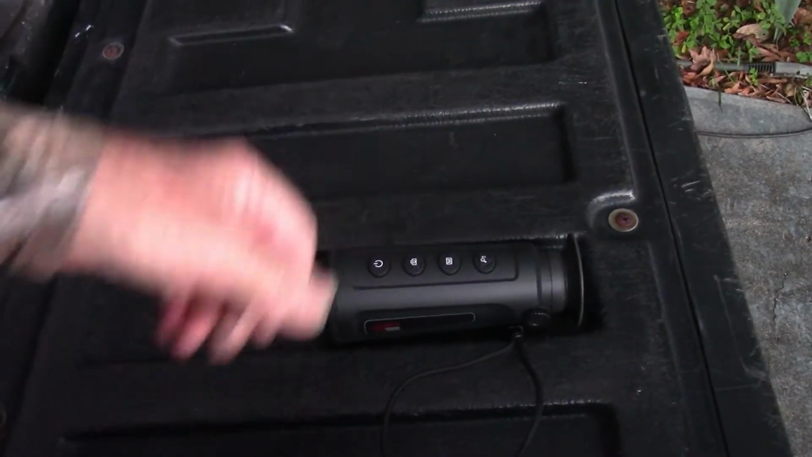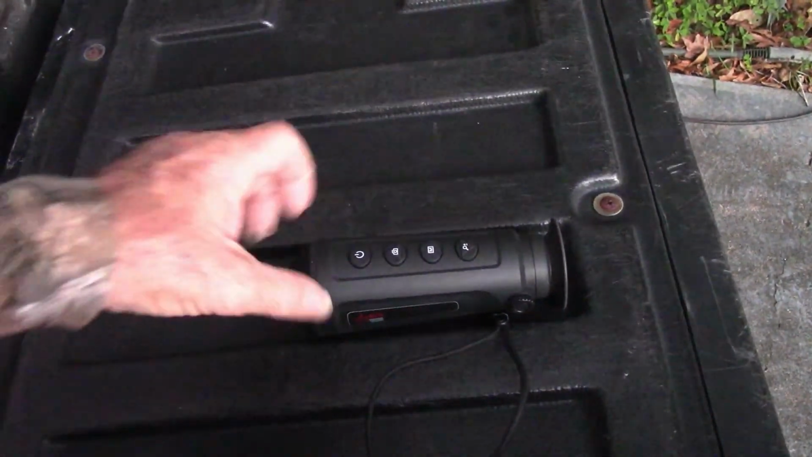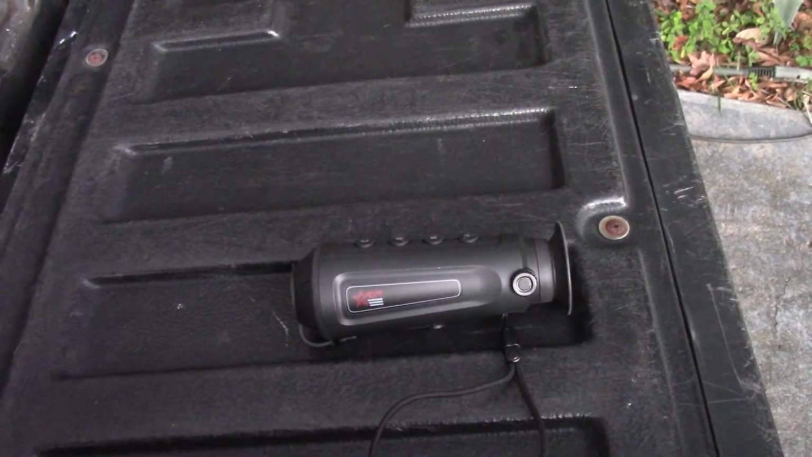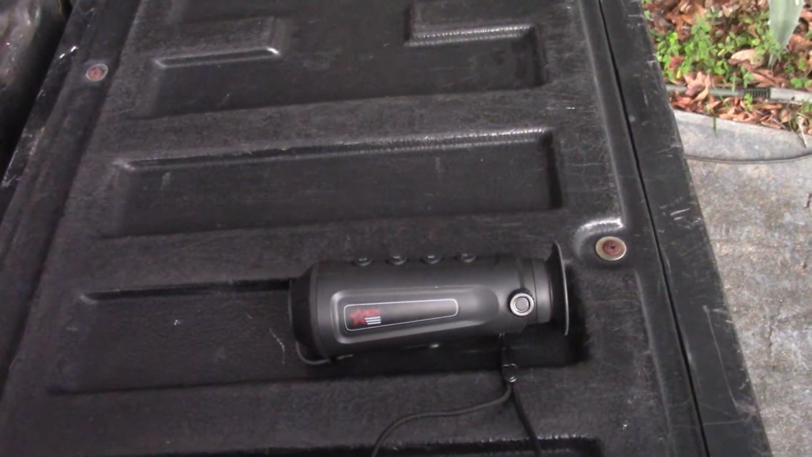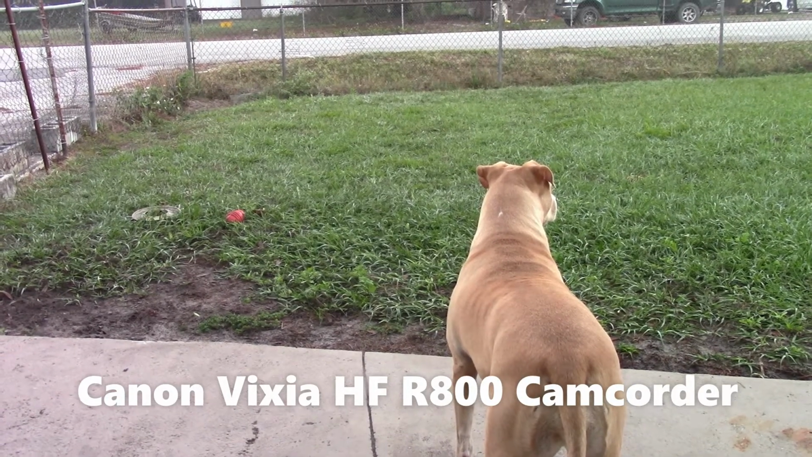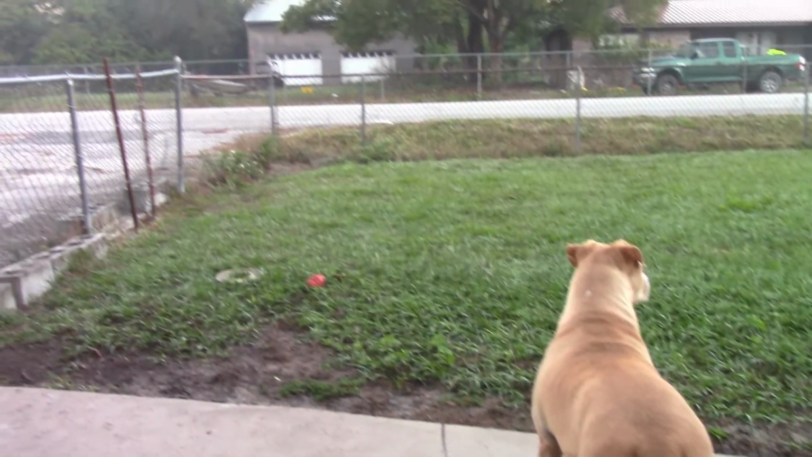Alright, so here's the videos. And there's no sound with the AGM thermal. There's no sound with the thermal. Just so you know, there's not going to be any sound during those parts. But I'm going to show the different settings. So here's the regular camcorder during the day.